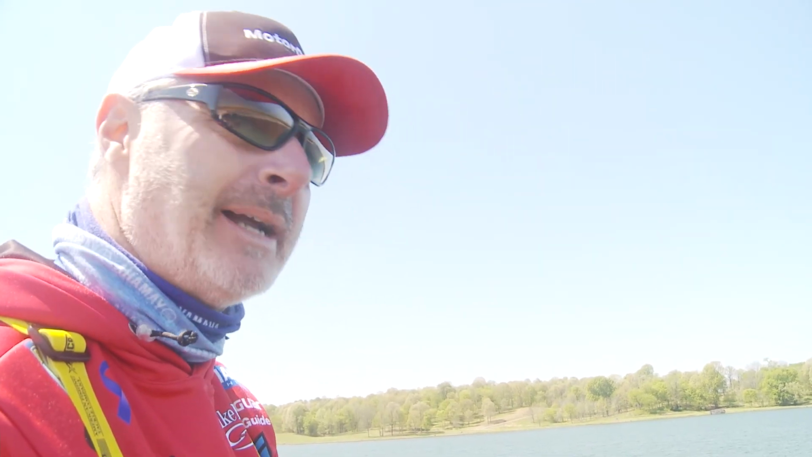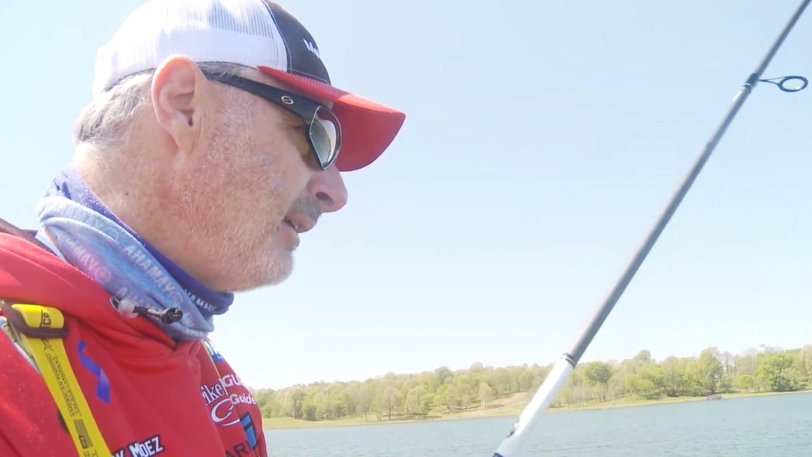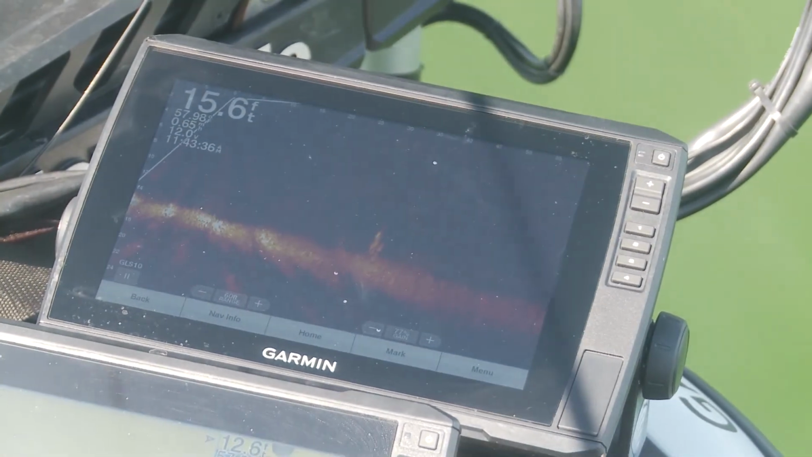Crappie tend to stay right there in that piece of cover, that piece of brush, that stake bed, or whatever you've got in front of you that you're fishing. And bluegill, they're all over the world.